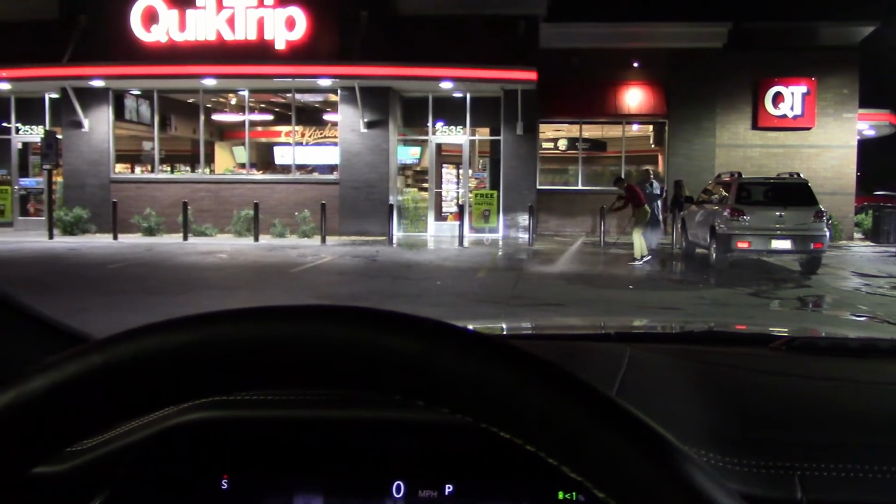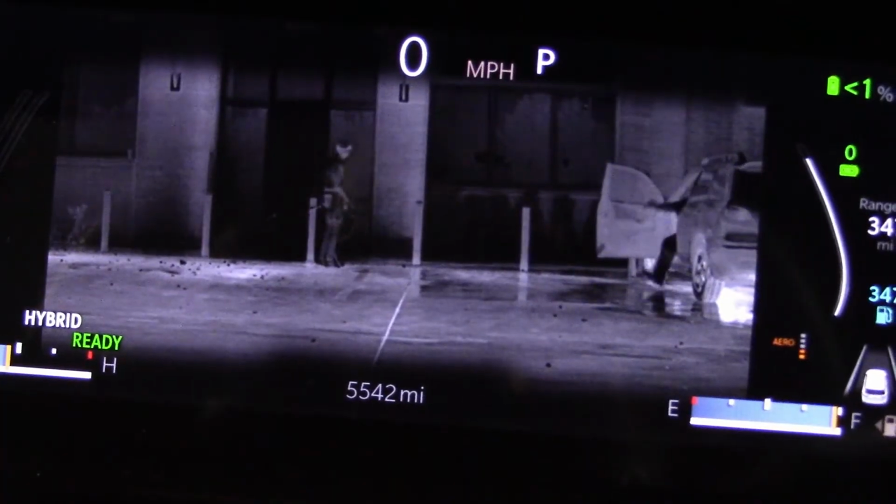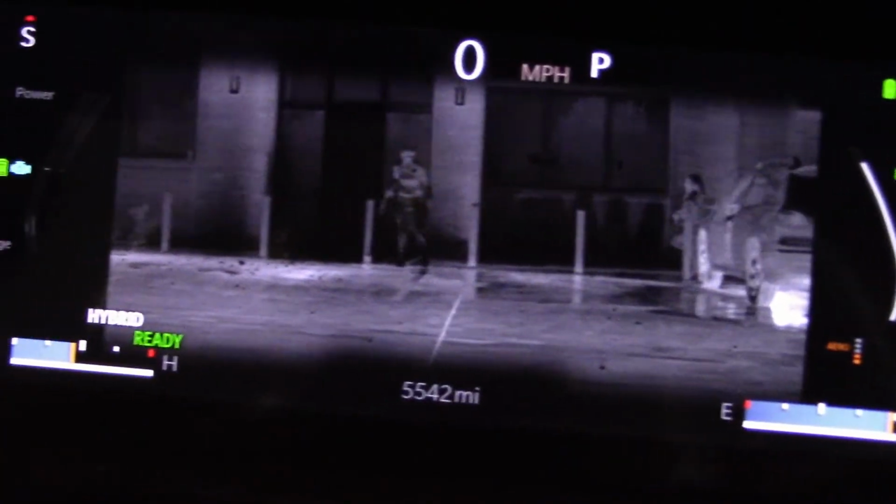So how does thermal vision work? Well, it works by detecting heat. The hotter, the whiter. The colder, the darker. And here we have this employee hosing down the sidewalk.